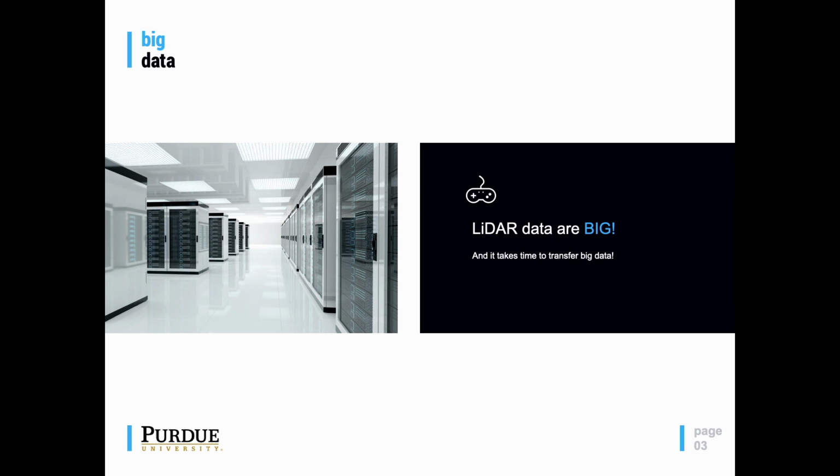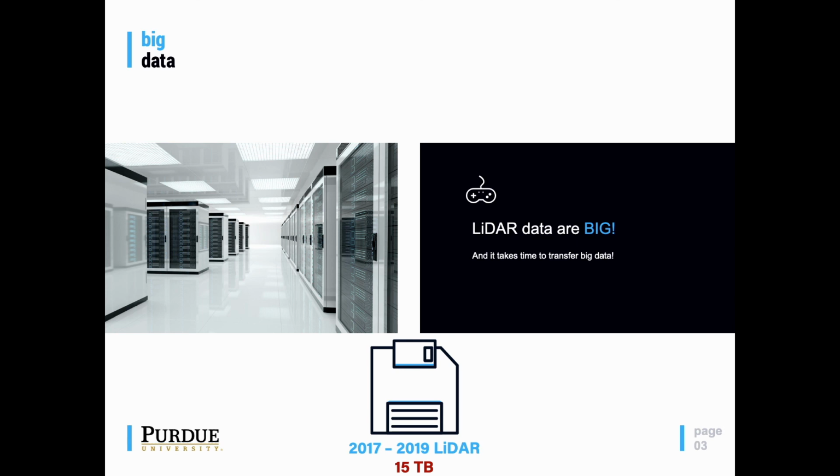To give you an idea how big the Indiana statewide LiDAR data are, the 2017 and 2019 Indiana statewide LiDAR data collection resulted in 15 terabytes of data. And the 2017 and 2019 data collection only included LiDAR data without any optical images.